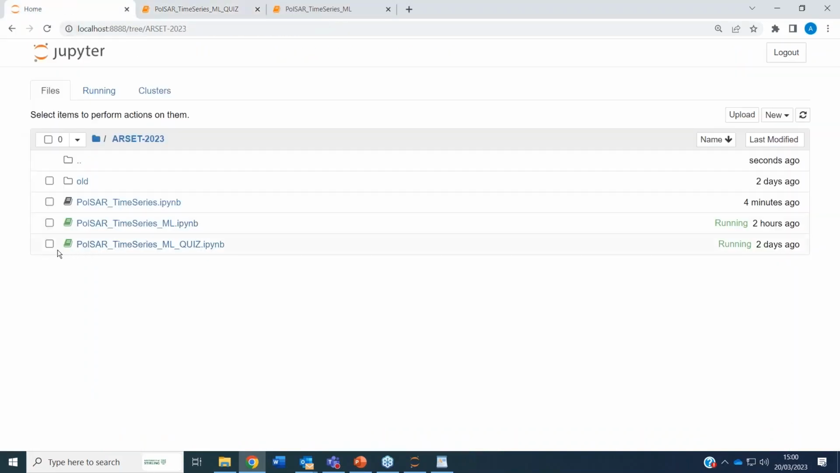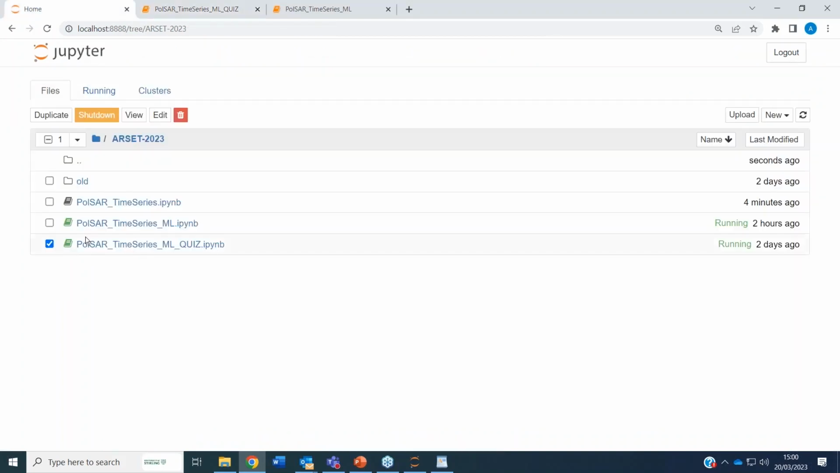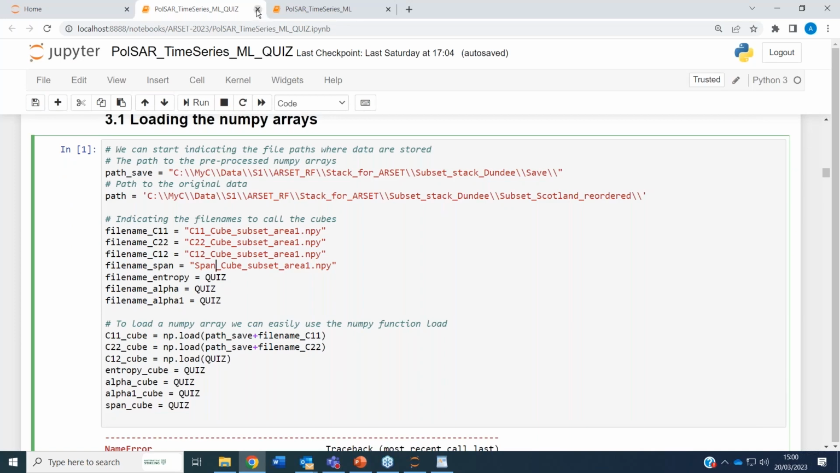But now we can close this one. Just to show you, if I try to close this one, it will ask, are you sure? So what you have to do is shut it down, wait a few seconds, and then close it.